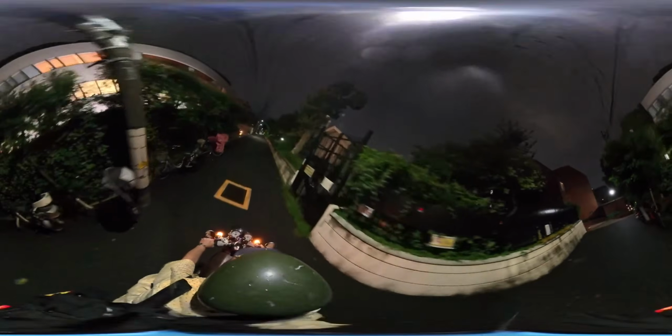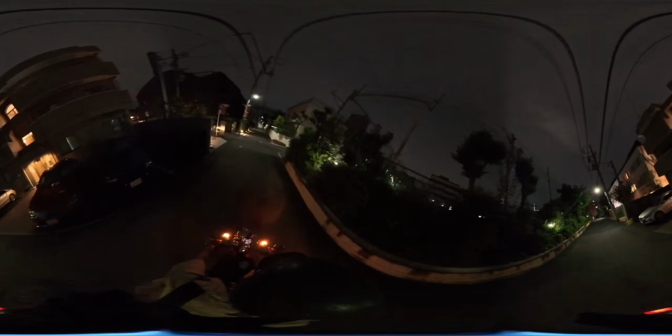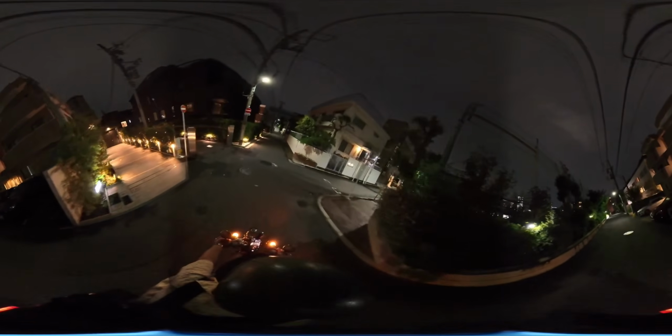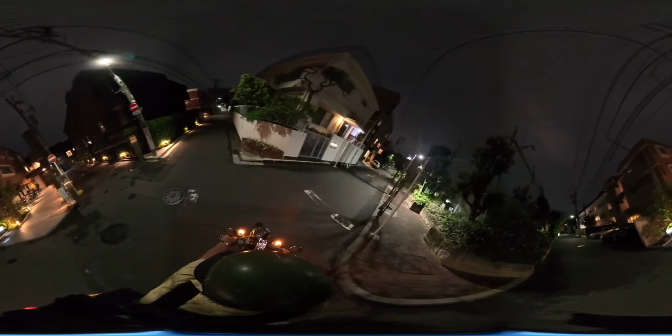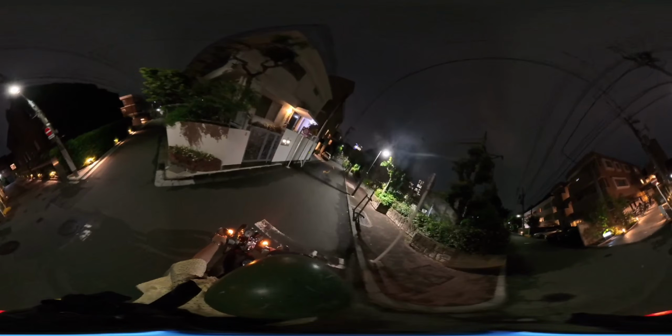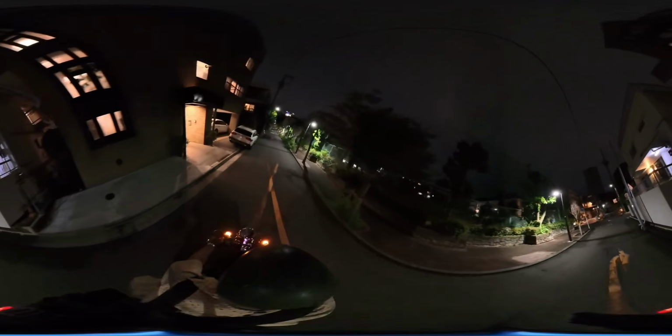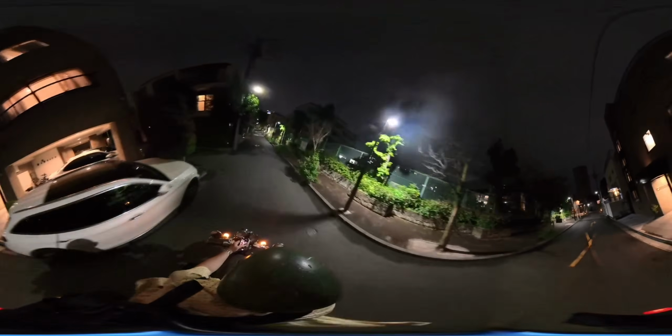This is Azabu. This is considered pretty posh. Hosono and Sakamoto are from around here. This is where they grew up. Whoa, that's a cool house. Moto Azabu. These are rich boys' neighborhoods, but city folk.